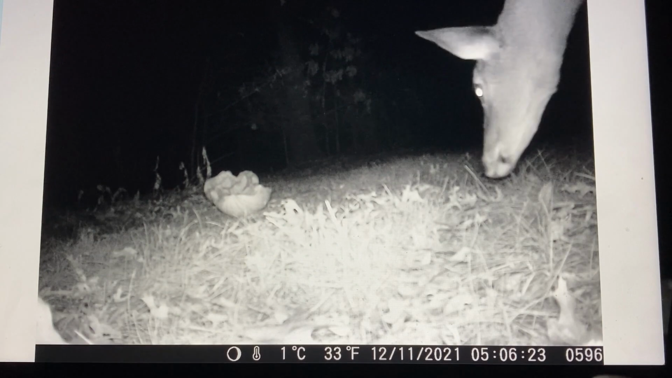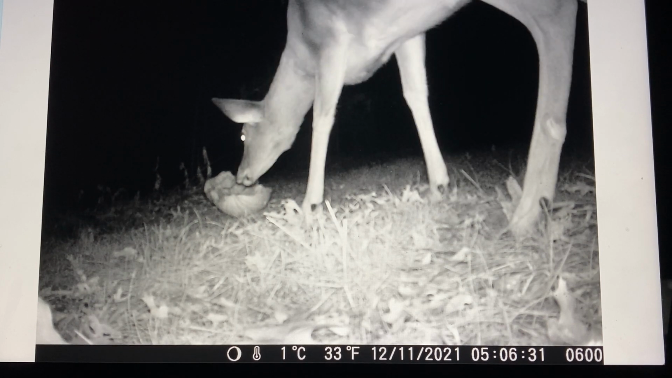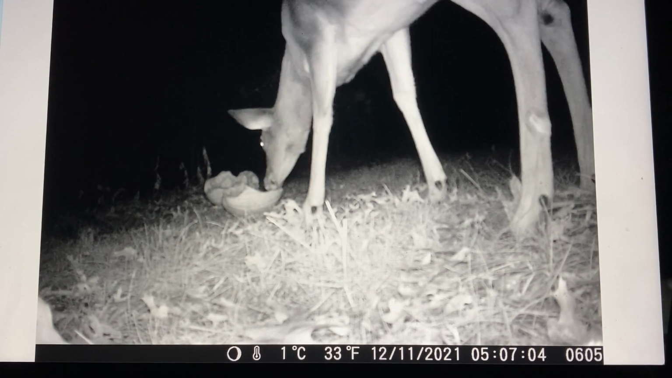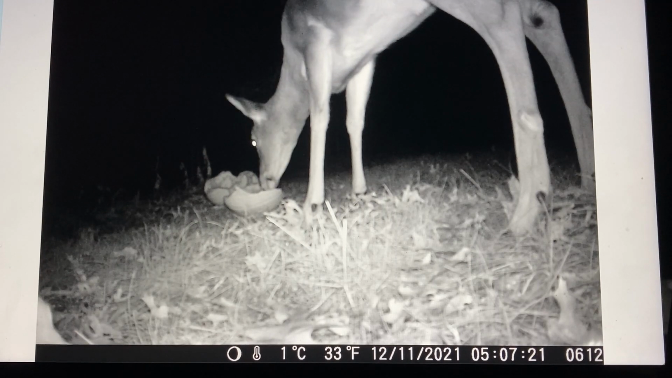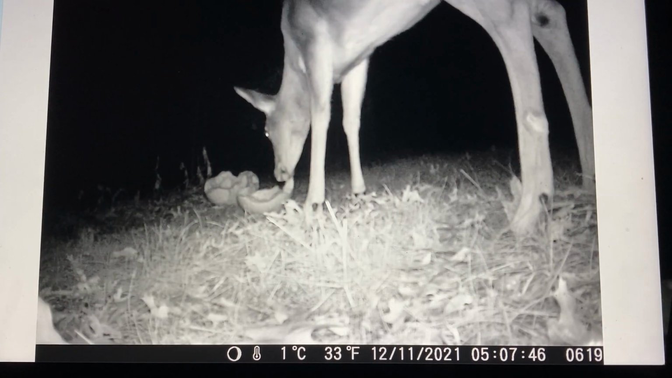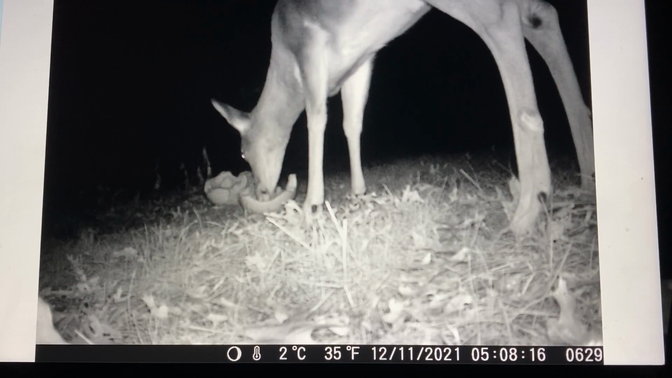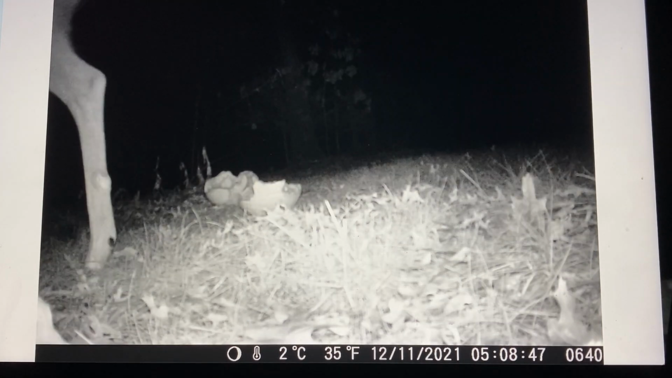That is a deer. Bam, deer. What? So yeah, the deer apparently saw it. Nice, young deer, looks like. That's so cool. All right. So that's really, really cool. He's just munching on it. The trash panda's left.